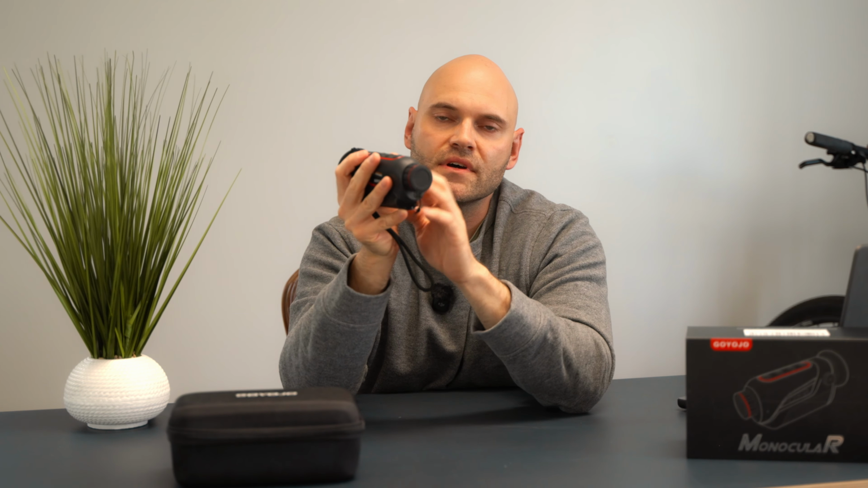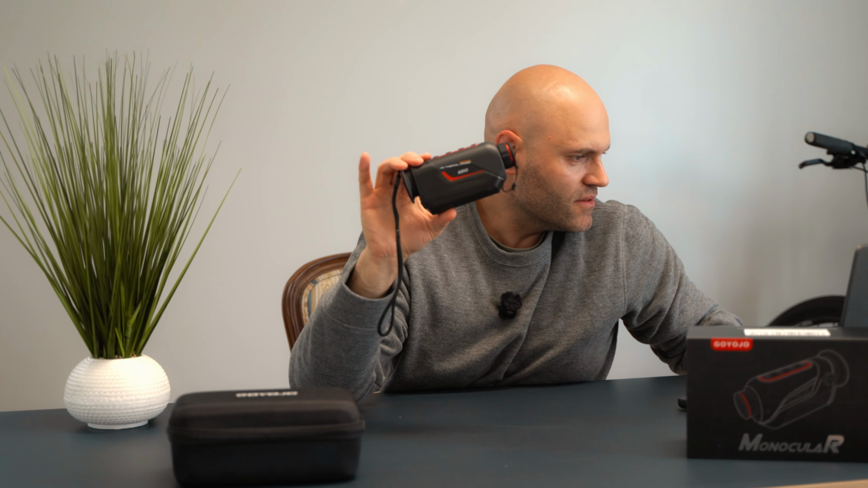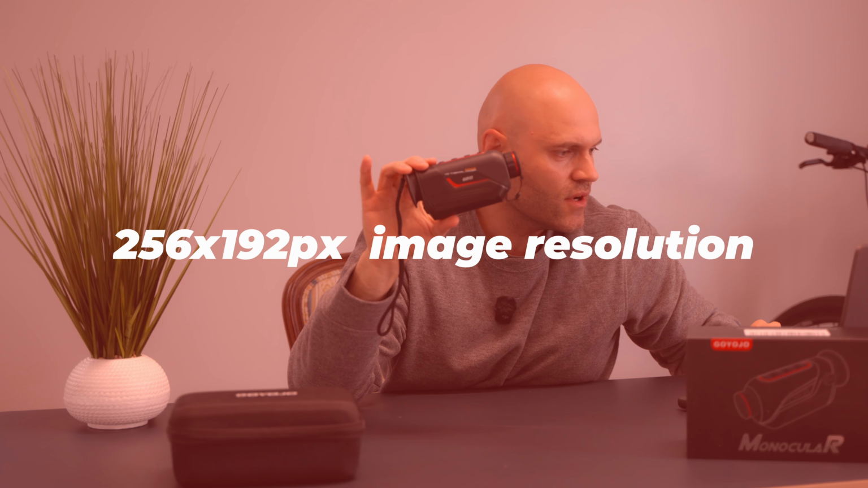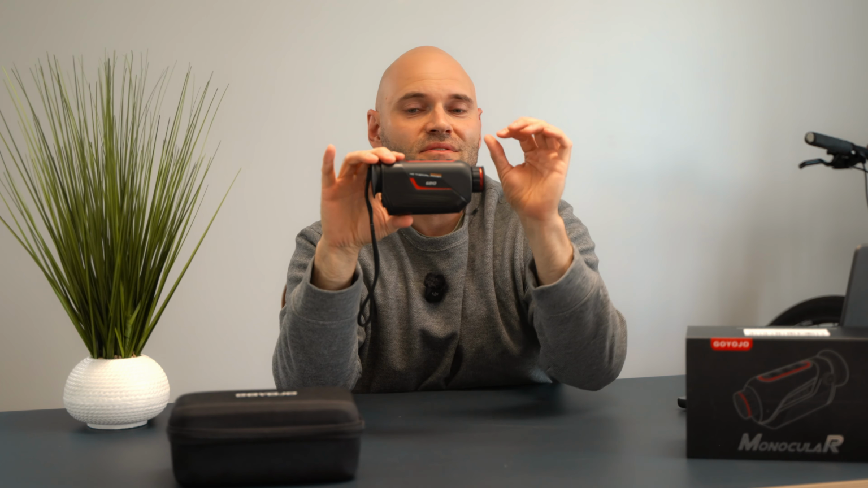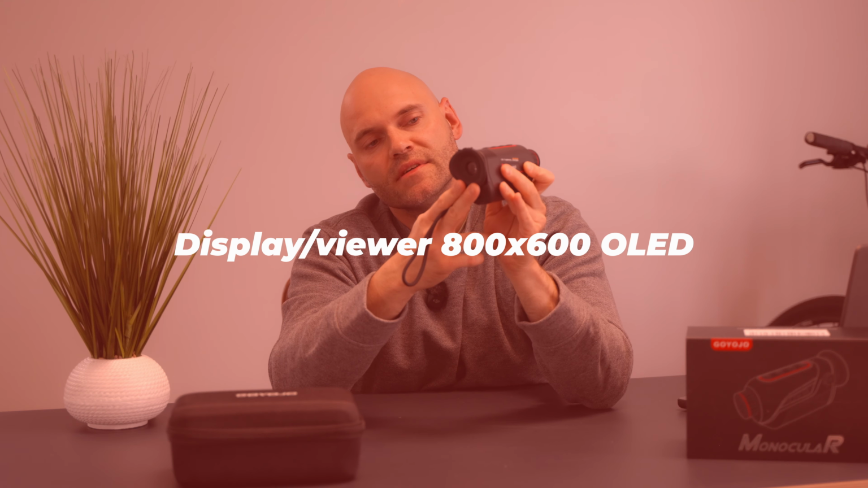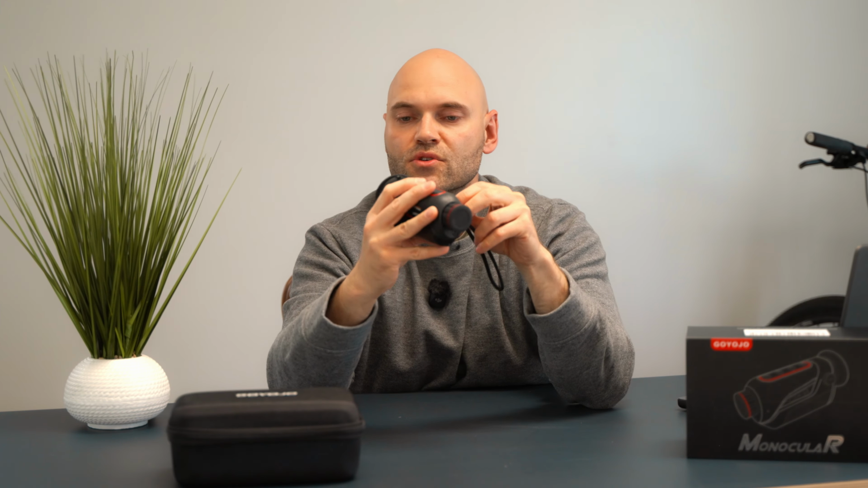So the detector and the resolution of this, what this device records, I always forget about this, it's 256 by 192. So it's really small, but you see the shape, so it's nothing like you're gonna struggle to see things. No, it's really visible. You see things, you see what is on the hotter side, what is the cold side, so no problems here. The display inside is 800 by 600 and it's OLED, so it's really good quality.